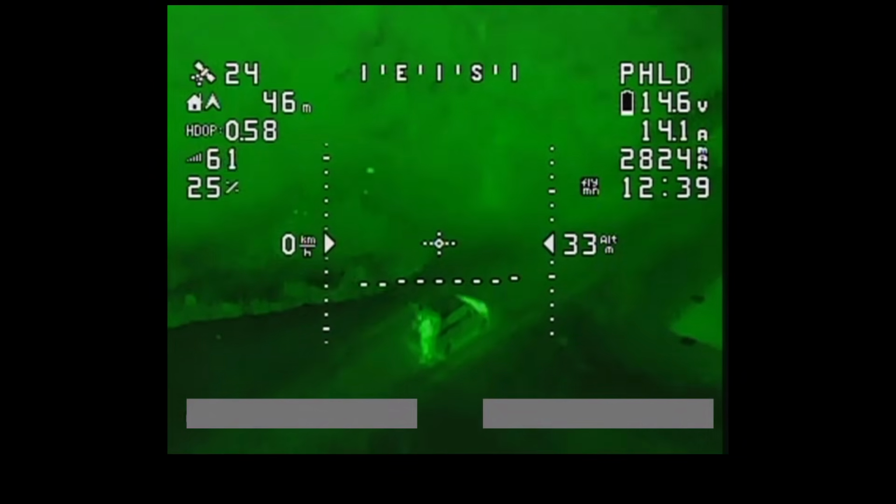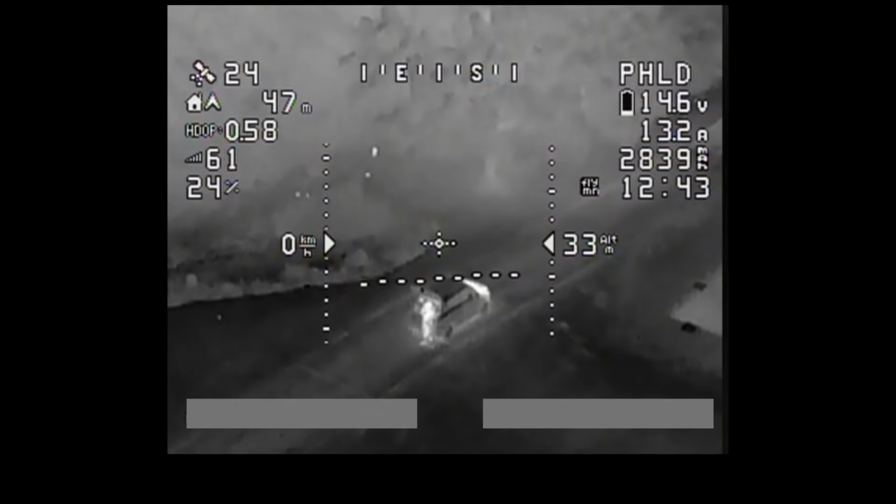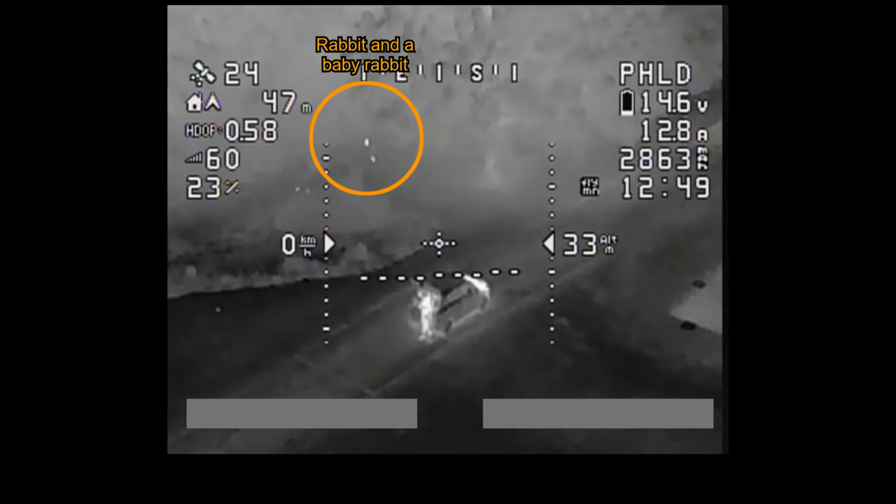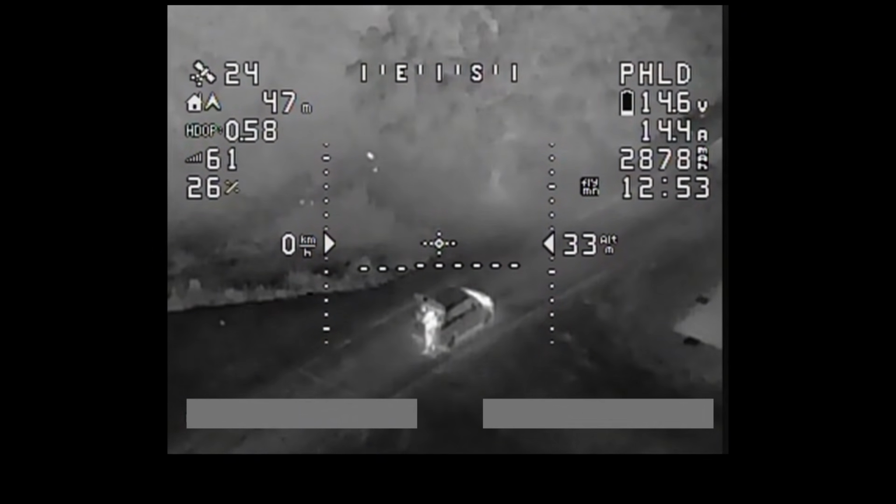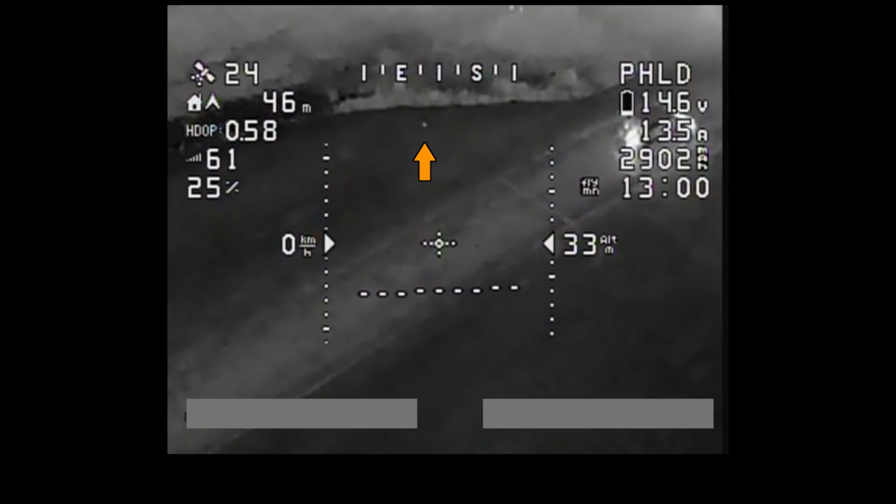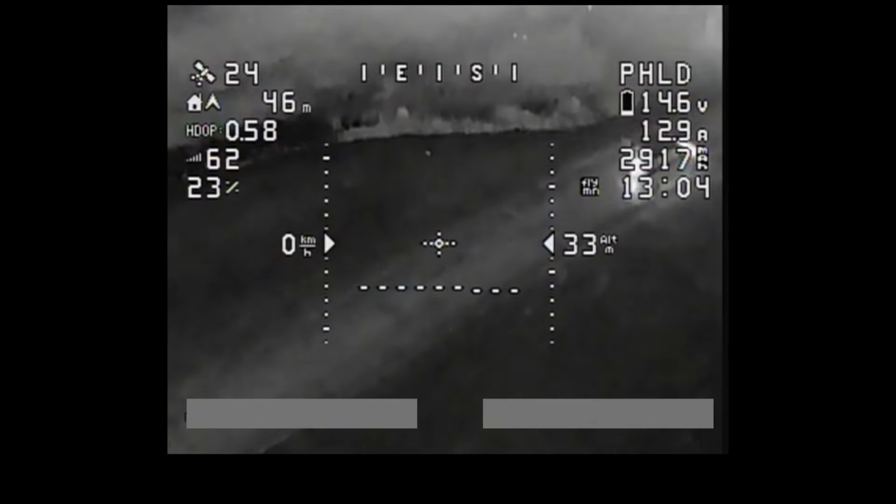So just quickly change back to, I want that black mode there. So yeah, any moment now, you can see that the quad is going to land itself. Anyway, I know it's got quite a short flight, but as you can see, this is working really, really well. If you saw my previous videos, I think there might be a rabbit there now, look, see a little glowing patch just underneath the E on my compass? So the black dot there, yeah, I reckon that's a rabbit.